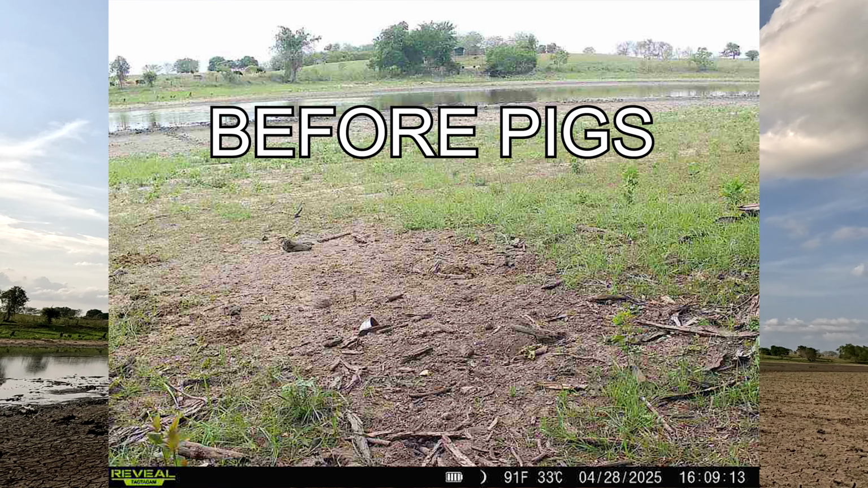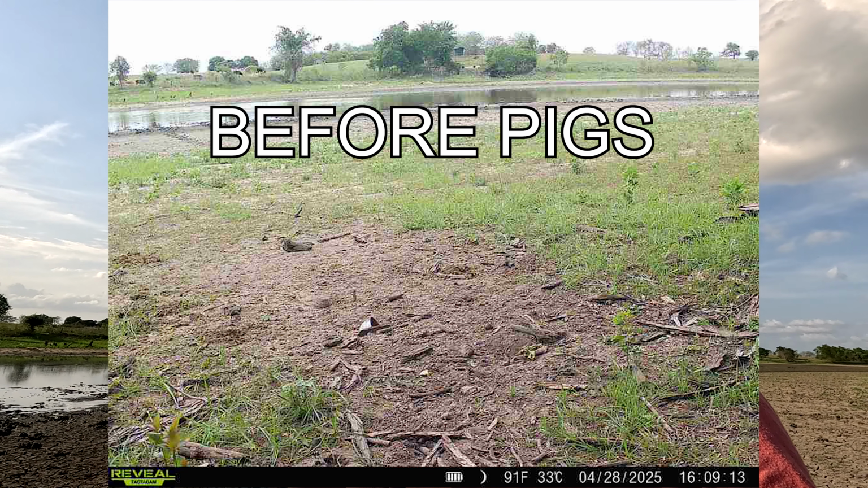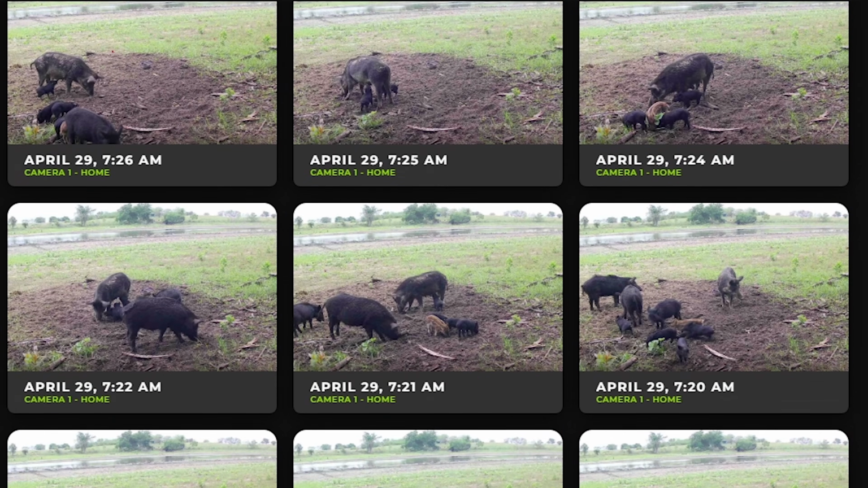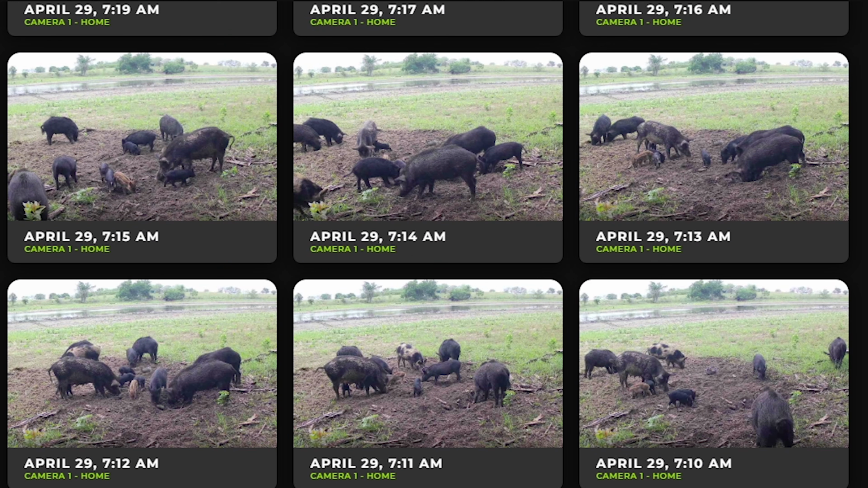No coyotes this video. We're gonna shoot some pigs. This morning, I woke up and I had 150 notifications from my cell cam, and I opened it up and there was nothing, but the dirt was really disturbed. I was like, hey, probably pigs. I scrolled down and sure enough, we had some 5 or 6 big pigs, 5 little tiny ones, a couple good medium eaters as well.